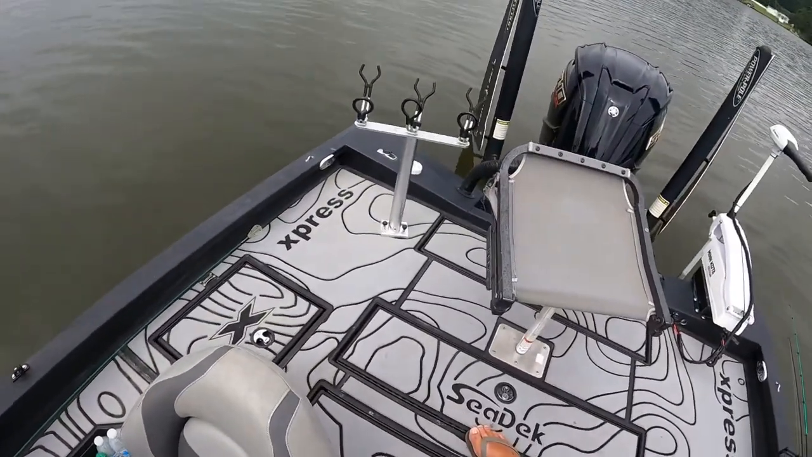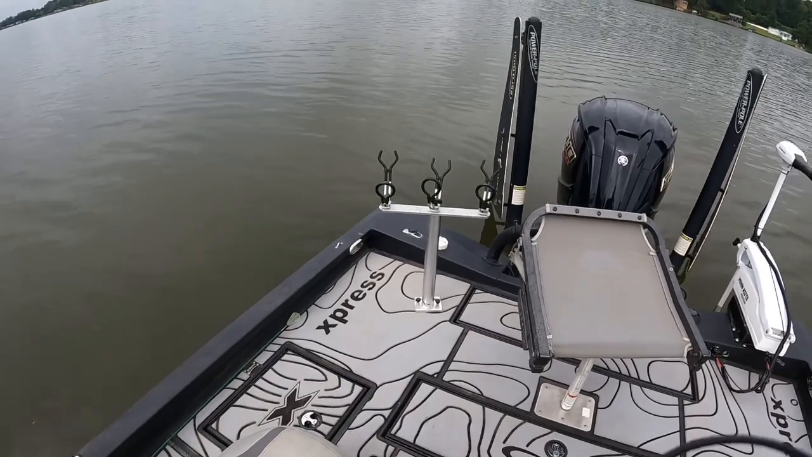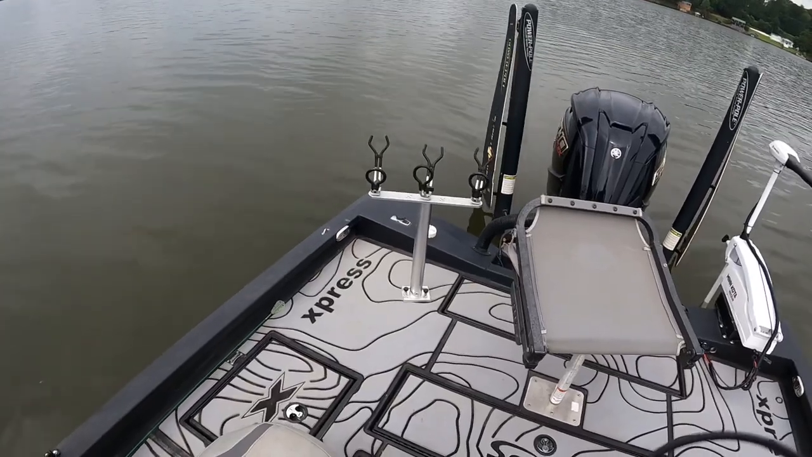And here at the back, we put that little rod holder on there. This weekend, we fished a little kid tournament with my little boy and let him hang some rods out the back. Even though he can cast, he'd be mad if I didn't say he can't cast.